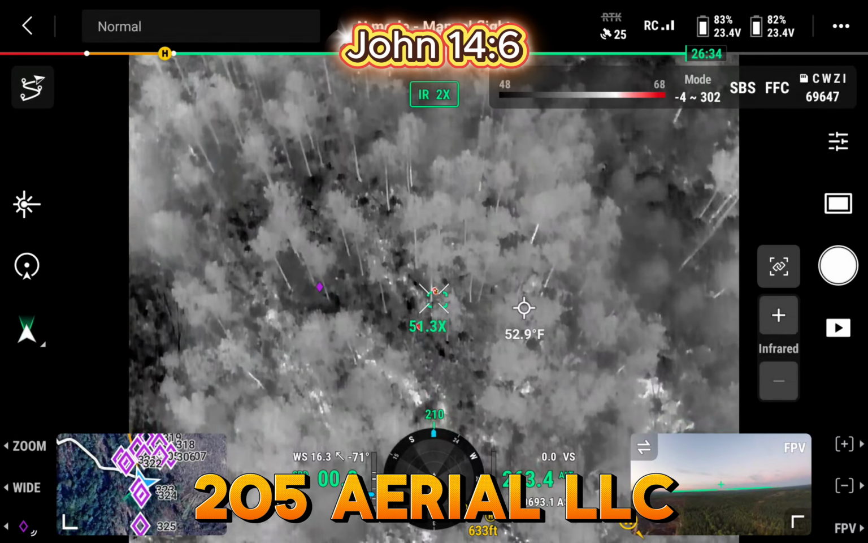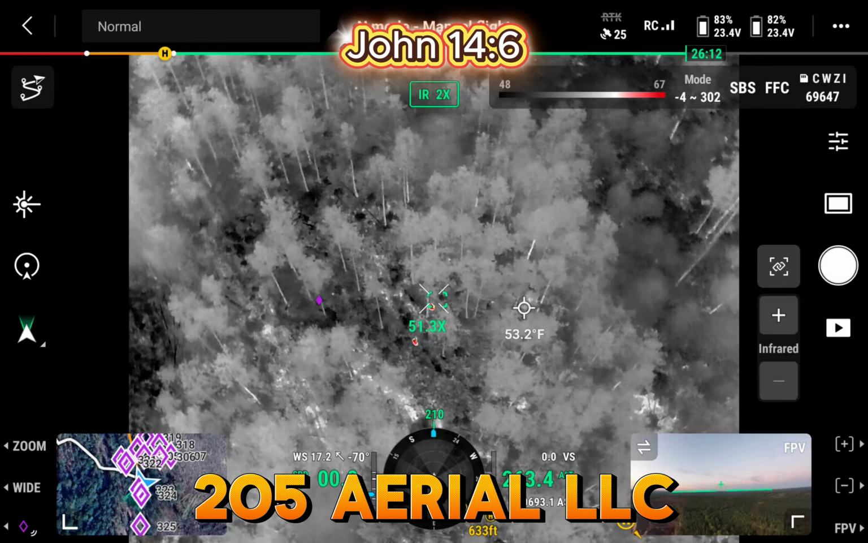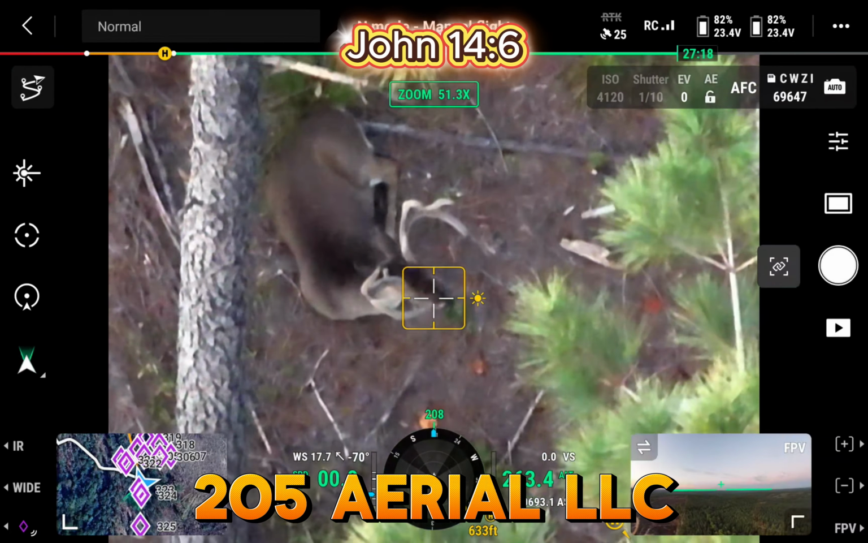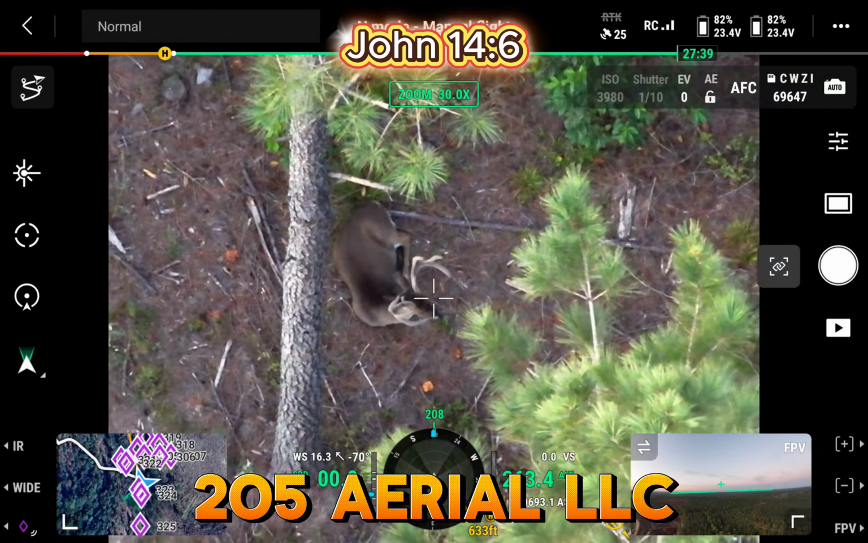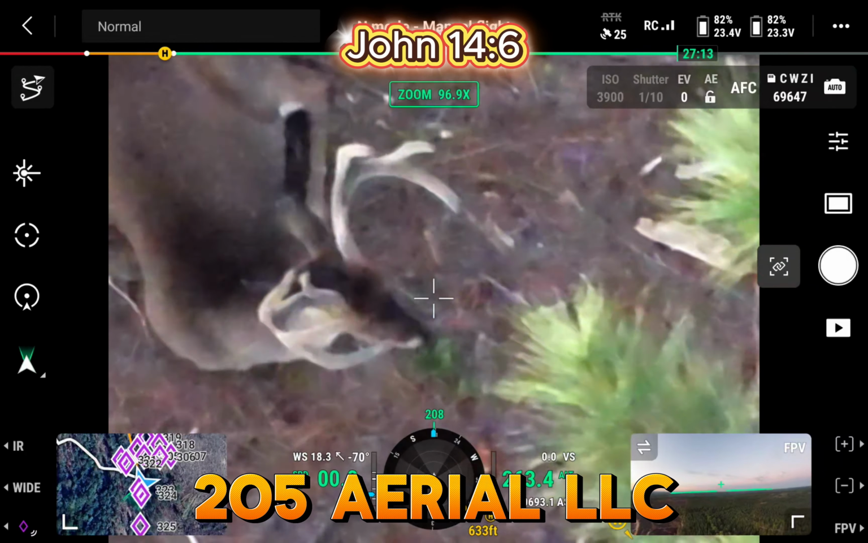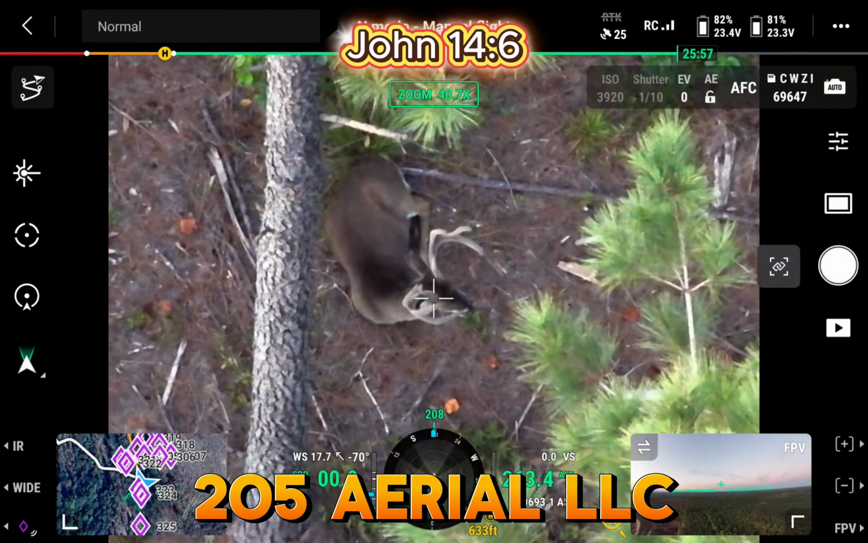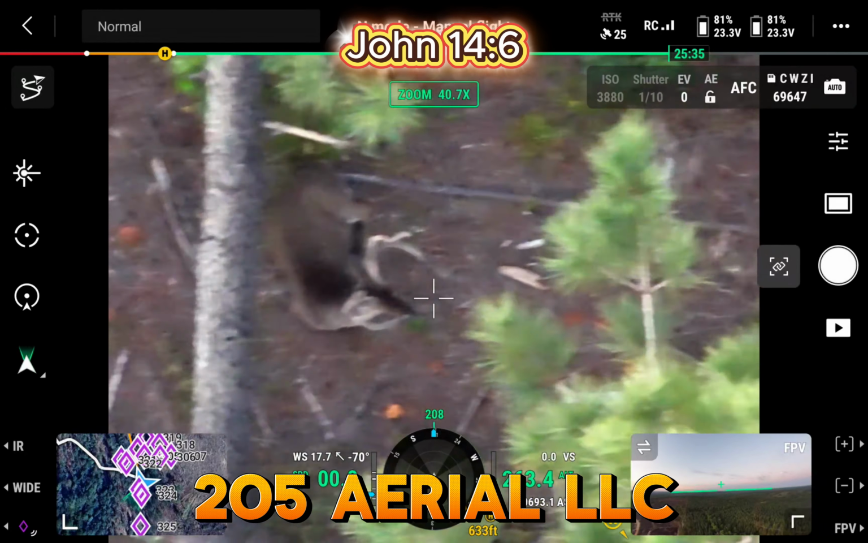These deer are about 200 yards from me right now. My scent is kind of blowing toward them, so I don't know how that's going to turn out. You can see right now they're just kind of content. One is looking my direction. You see this tree moving right here.